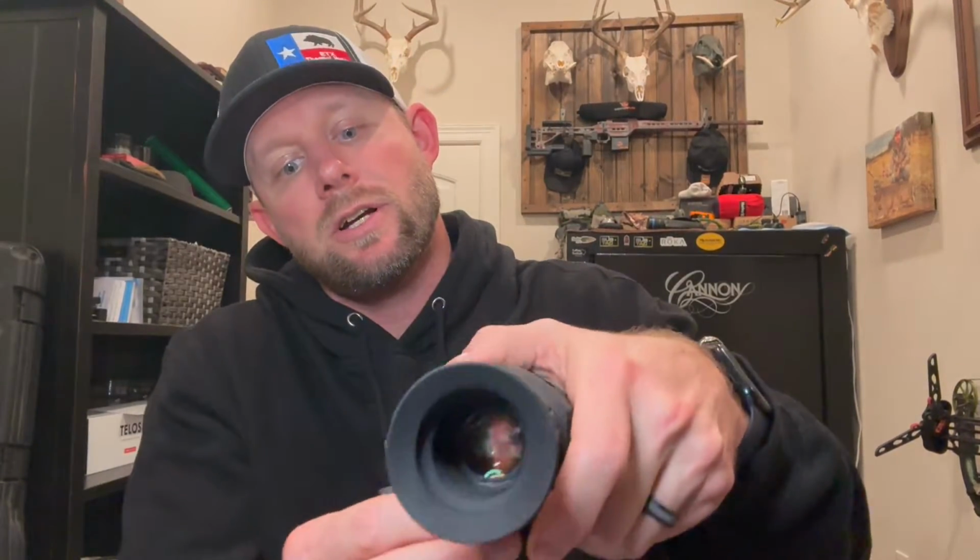The version 2, like I said in the walk around, comes with removable, rechargeable lithium-ion batteries. So here's the proprietary AGM removable, rechargeable battery that comes with the Rattler TS25s and TS35s. The best part about this is the scope comes with 2 of these batteries. You can obviously buy more from AGM, but to get 2 of these batteries in the box, that's huge. But the best part is the runtime on one battery is between 10 and 11 hours.